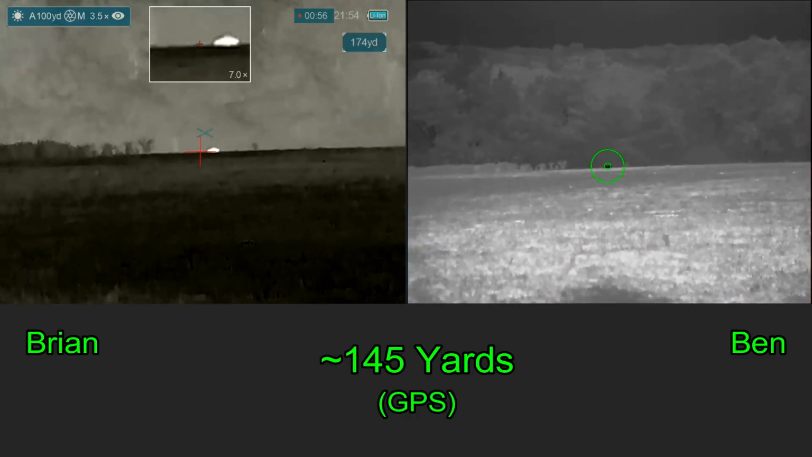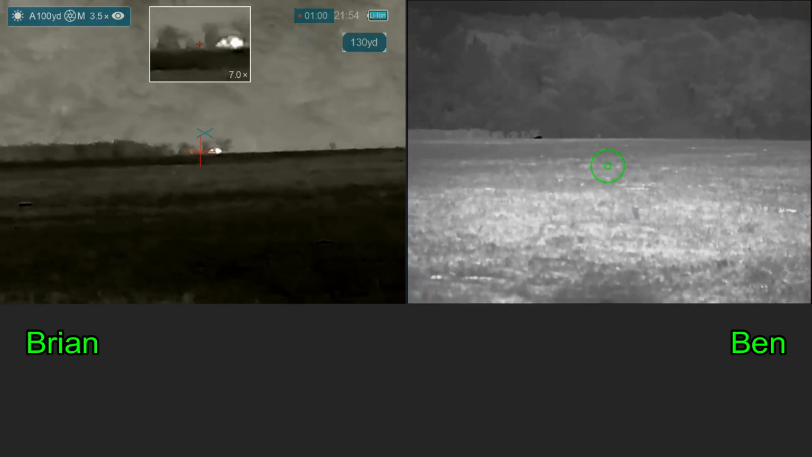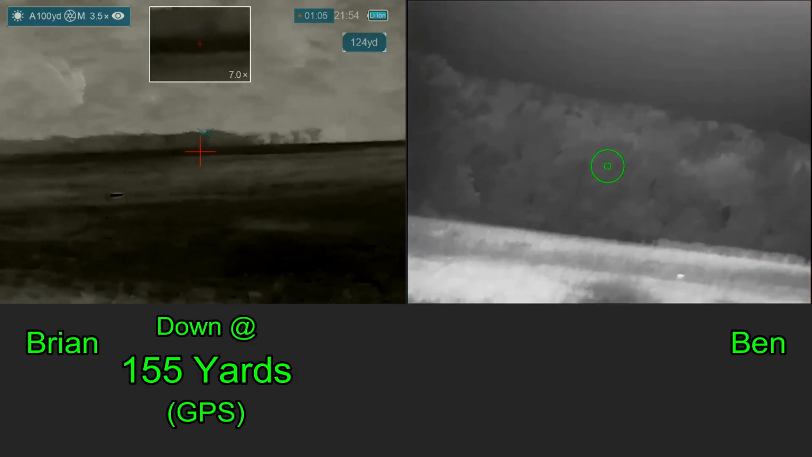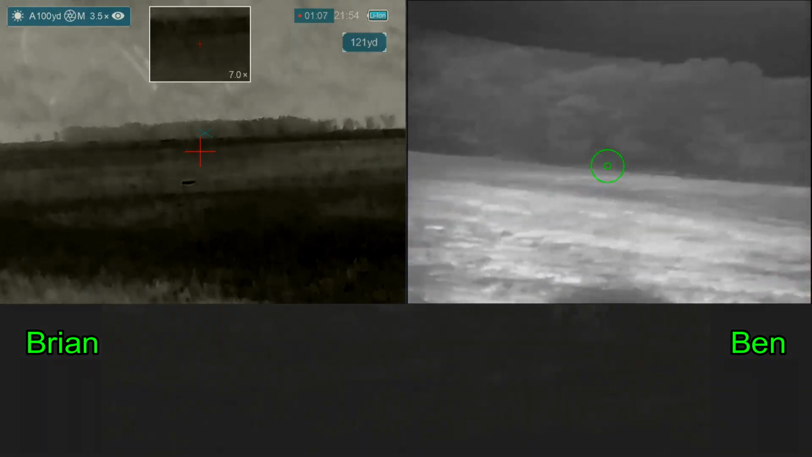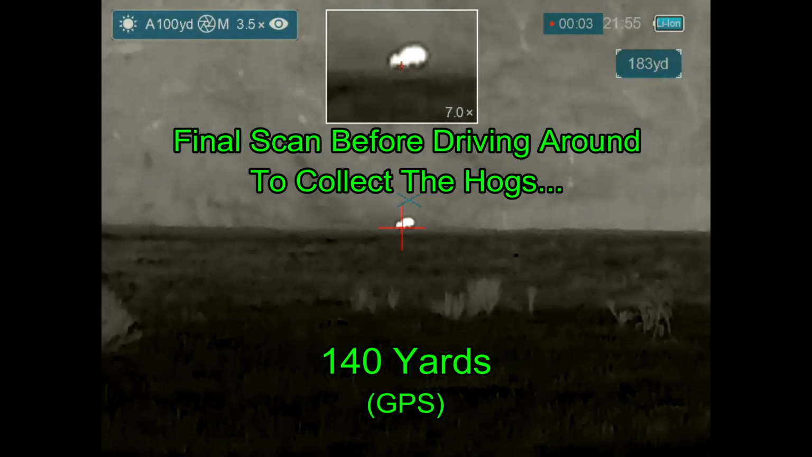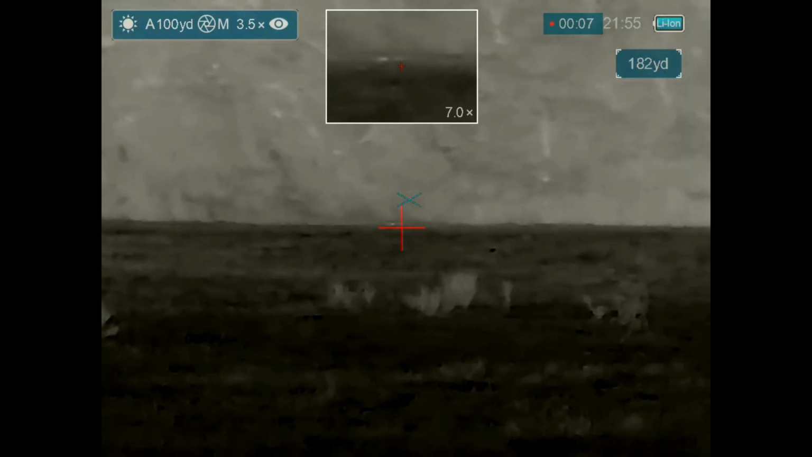Oh. He's gone. Safe. Well, I'd stowed my rifle, did one final scan of the field, saw one of the hogs that stood up, grabbed my rifle, and dropped it for a final time.